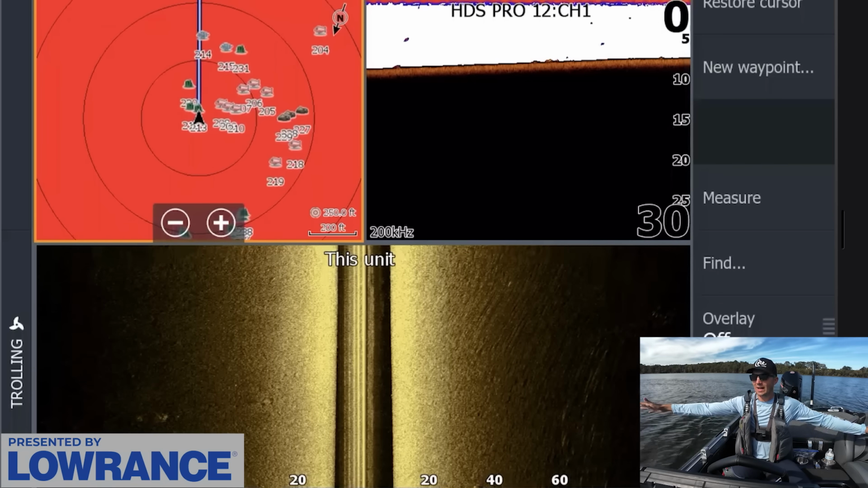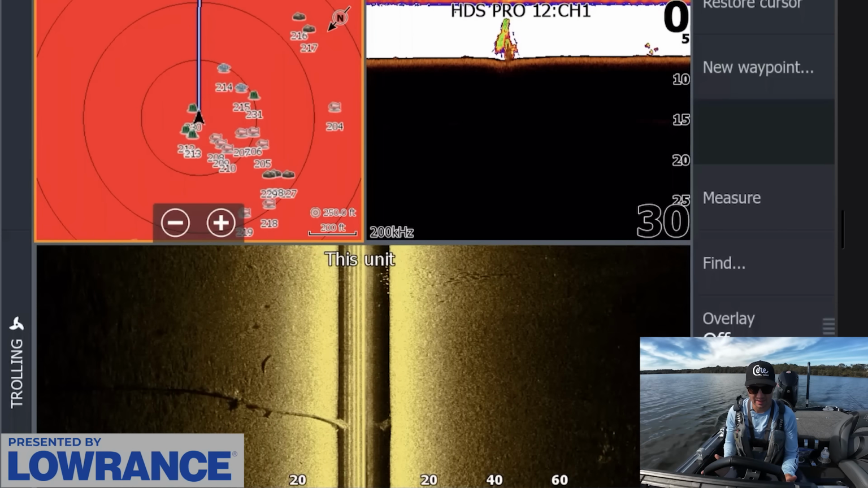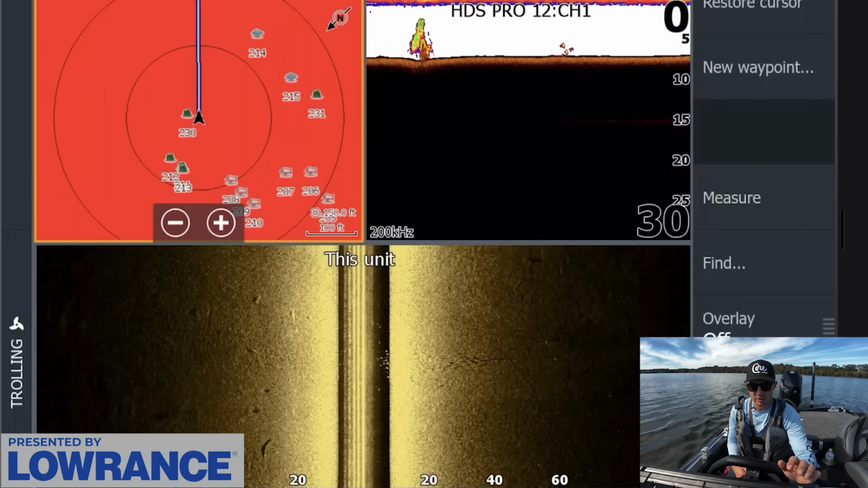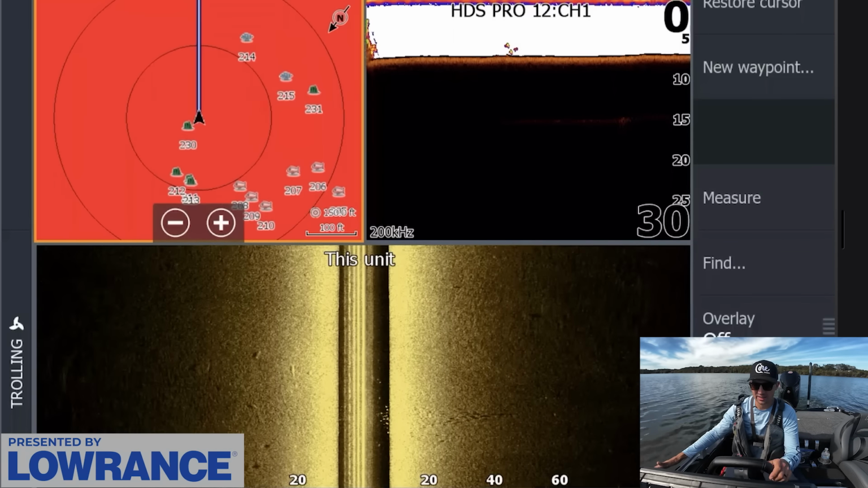The issue on this flat is there's not that much cover. And this is kind of a good thing and a bad thing. The bad thing is it takes a while to find all these isolated pieces of cover, but when you do find them, usually they're going to have fish on them just because there's not that much cover for these fish to get on in general.